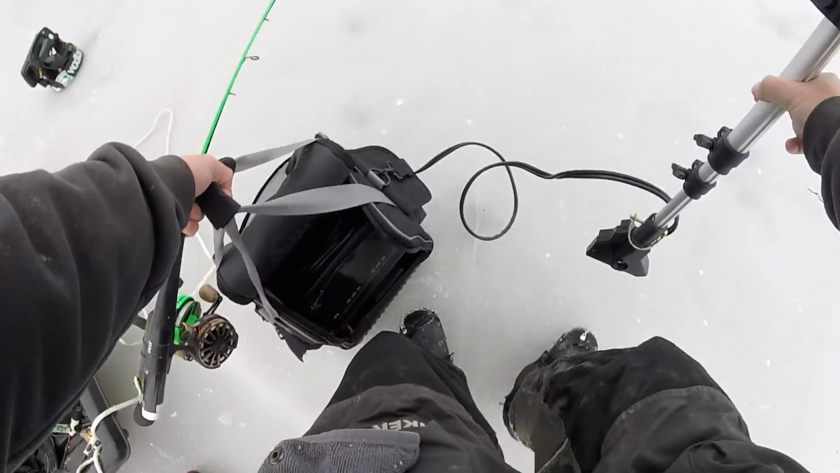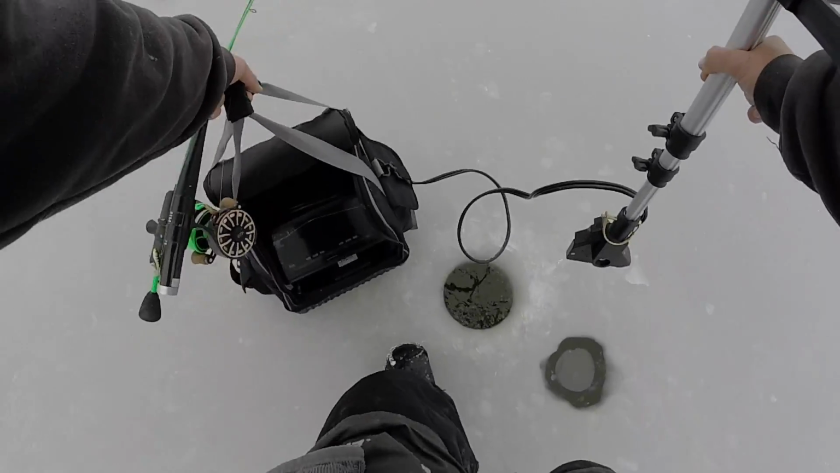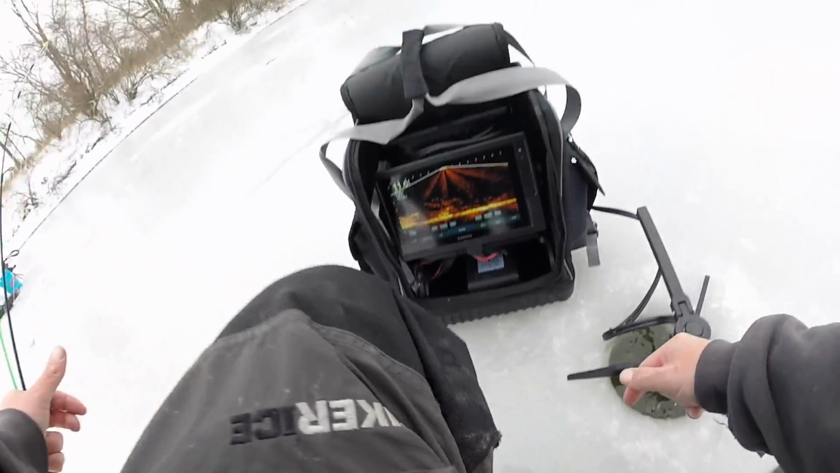All right, got the auger opened up, drilled some holes. Jordan's drilling some more. We're gonna be probably trying to target the muskie, but it's kind of a long shot, so we're gonna be doing panfish first. We just want to get on the board.